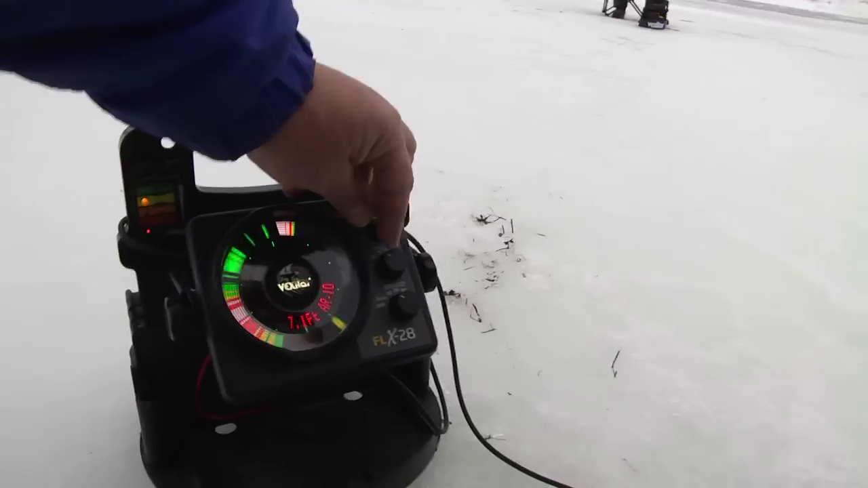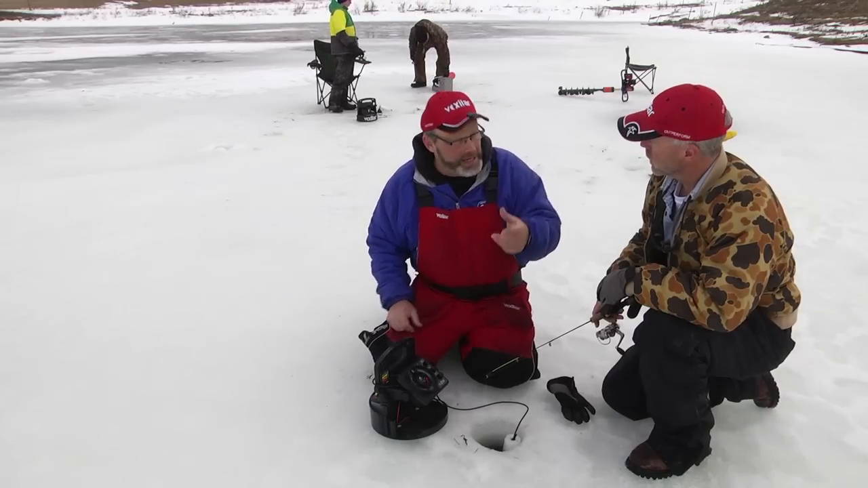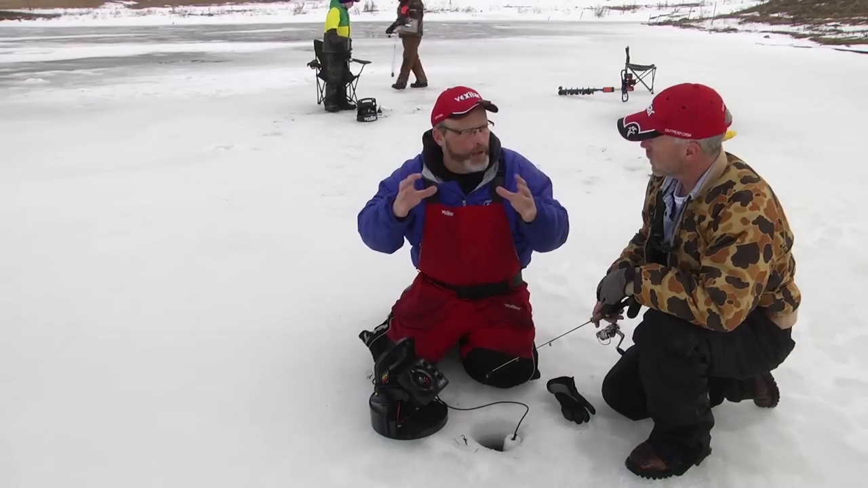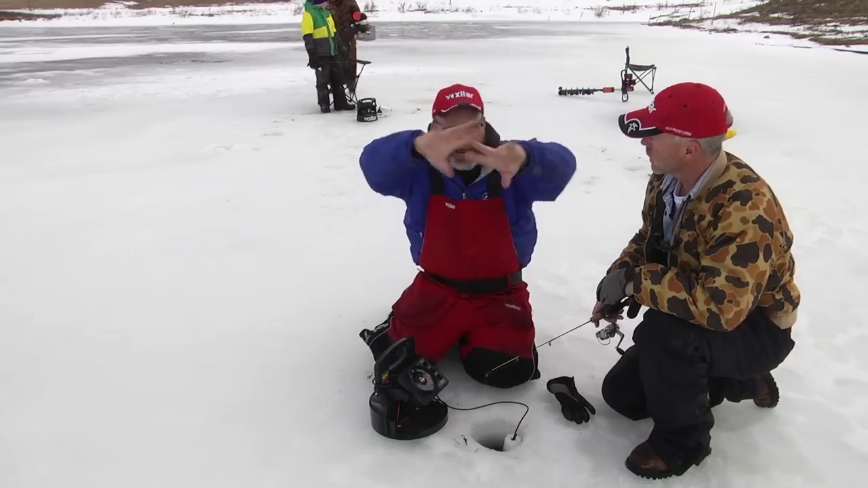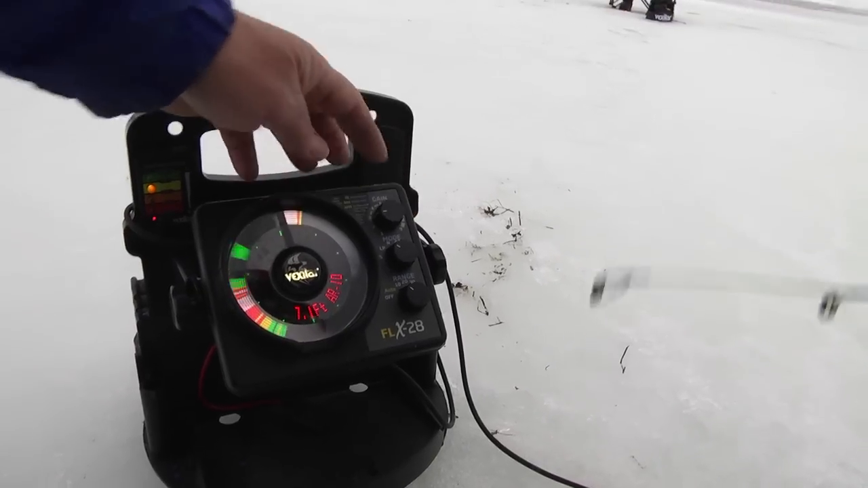Rule number 1, low gain. Rule number 2, only use low power when you need to because it's too cluttered or you're seeing too many signals down there. Everything looks all cluttery and you can't see it through the flashing lights. And so then when you go to low power, you must turn it up but use it as low as you possibly can.